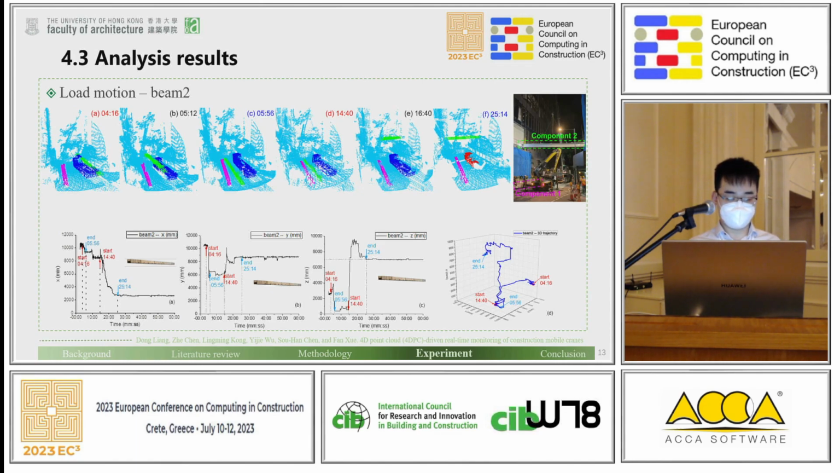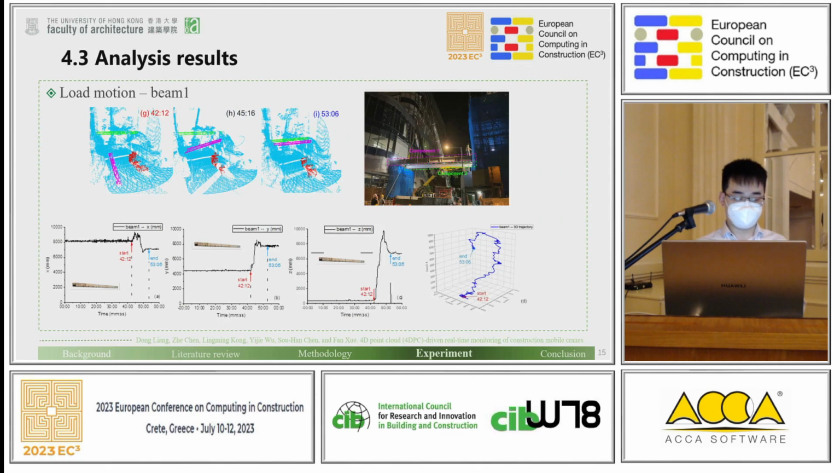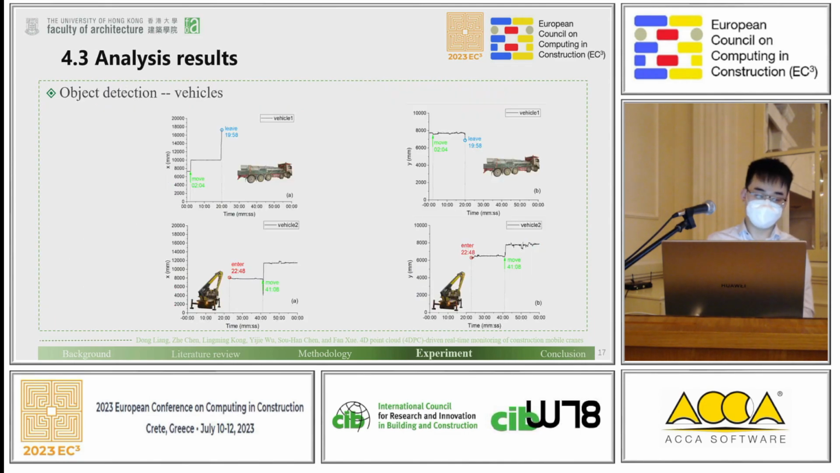This is the motion, and according to the result, we could get the rotation, and we could see the component generally keeps horizontal. This is beam 1, similar to beam 2. We could get the location and also the rotation. Finally, we could detect objects like the vehicles in the working area of the mobile crane. We could know their movement, and when they enter and leave.